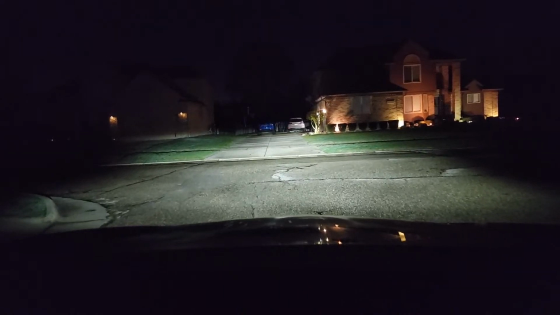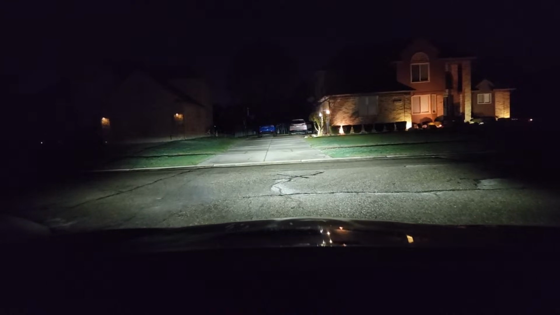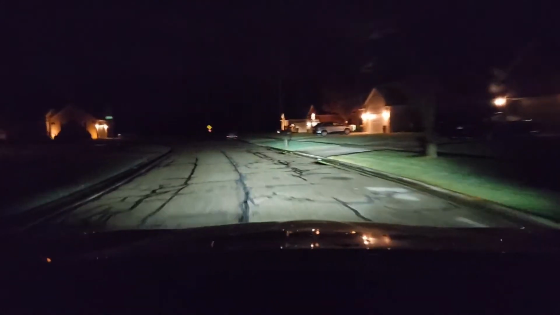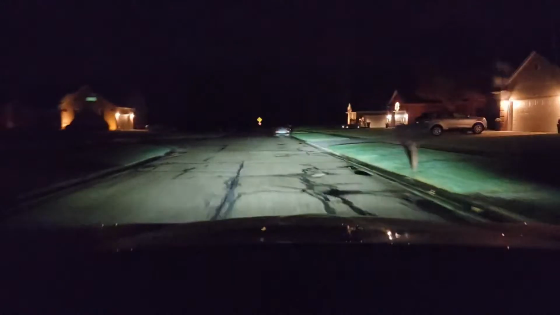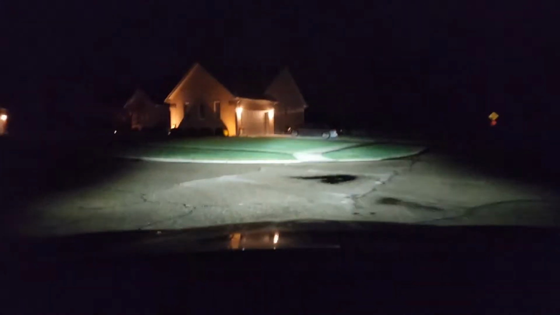And I believe, I'm not sure which way that I go. I'm not sure here. So I'm going to have to go around to the right. But this is real life here. Sometimes you don't know. I'm looking for familiar streets. I know there's a dead end here. So this could be right. Yes, you need to use your blinker in your neighborhood.